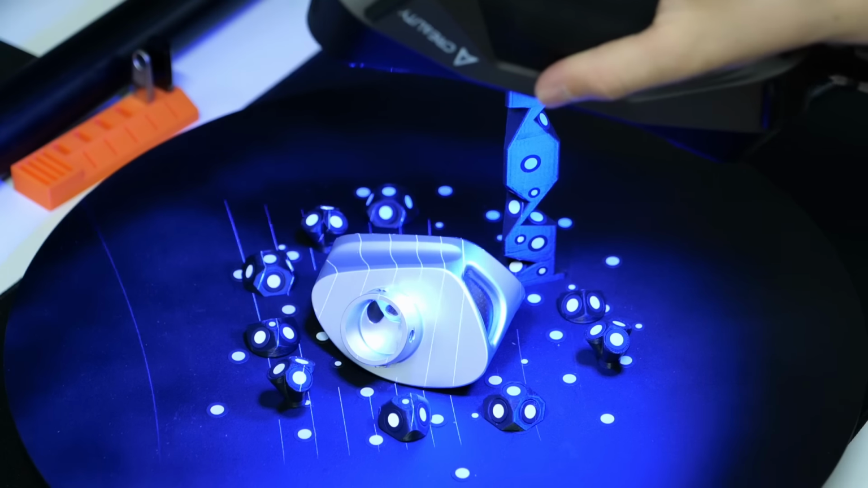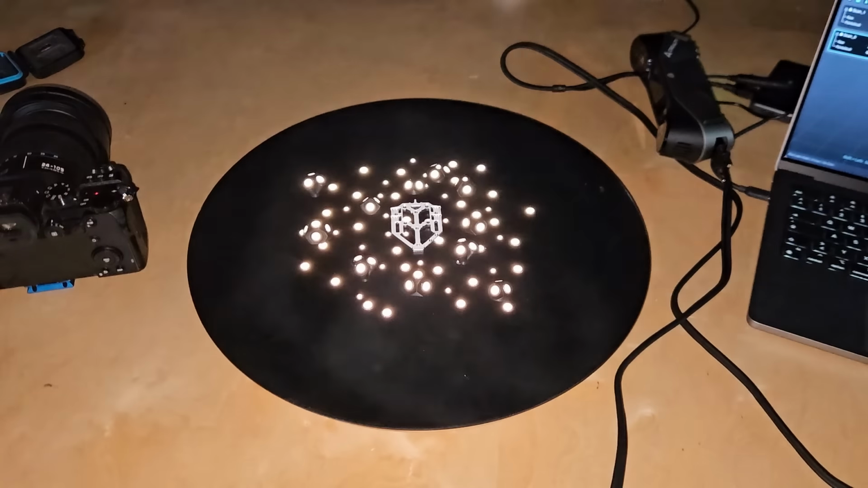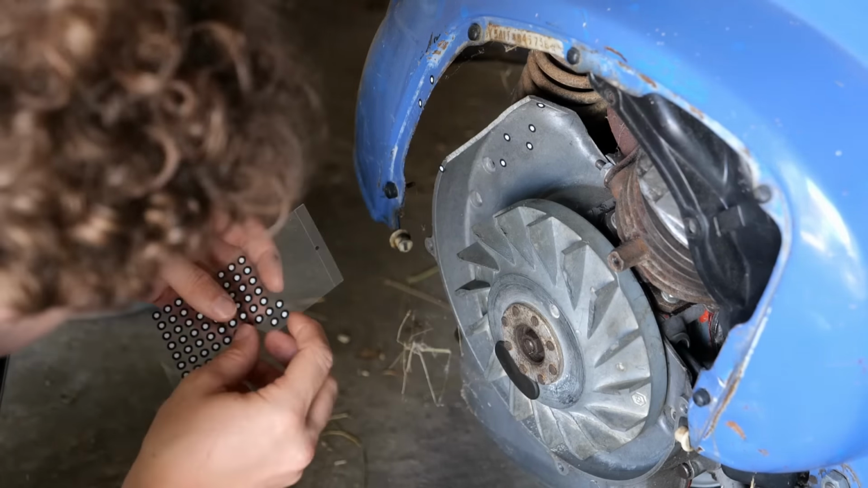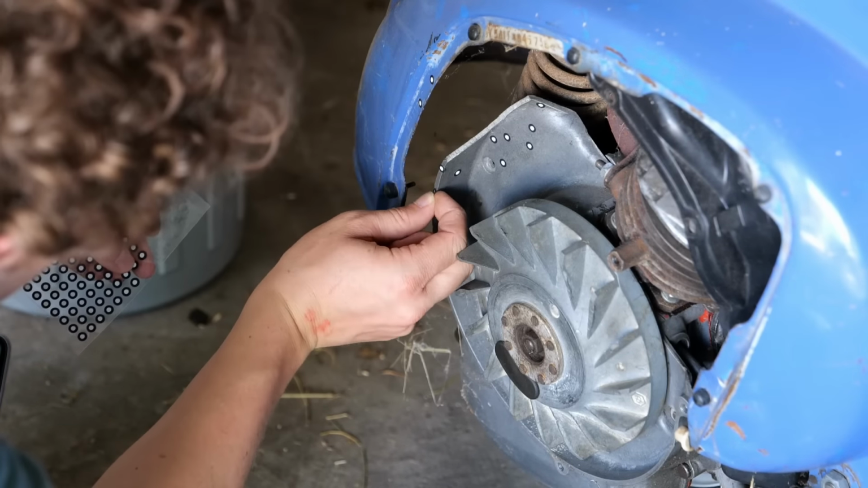Yet this comes at a cost. The laser mode requires that you use these retroreflective scanning points, and since the scan field is relatively small, you sometimes need a lot of them, especially at bigger parts.